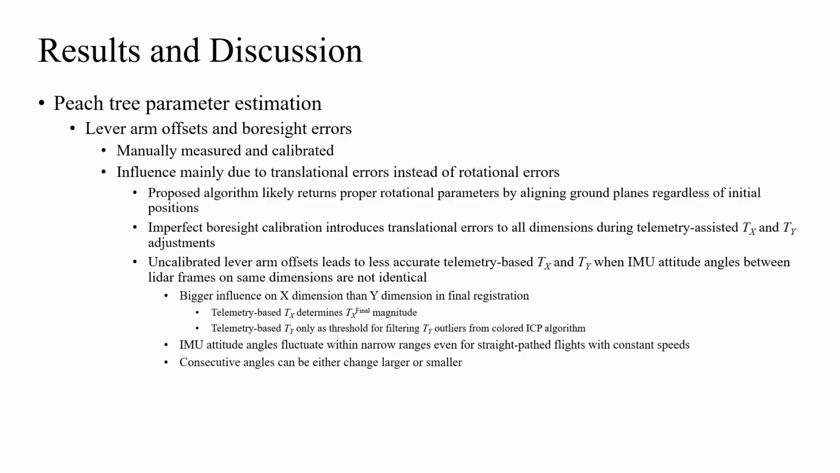Given two consecutive angles on the same dimension, the current angle can be either larger or smaller than the previous angle. Consequently, calculation errors of telemetry-based TX and TY due to uncalibrated lever arm offsets can be in either direction of the dimensions and would roughly follow a normal distribution centered at 0.